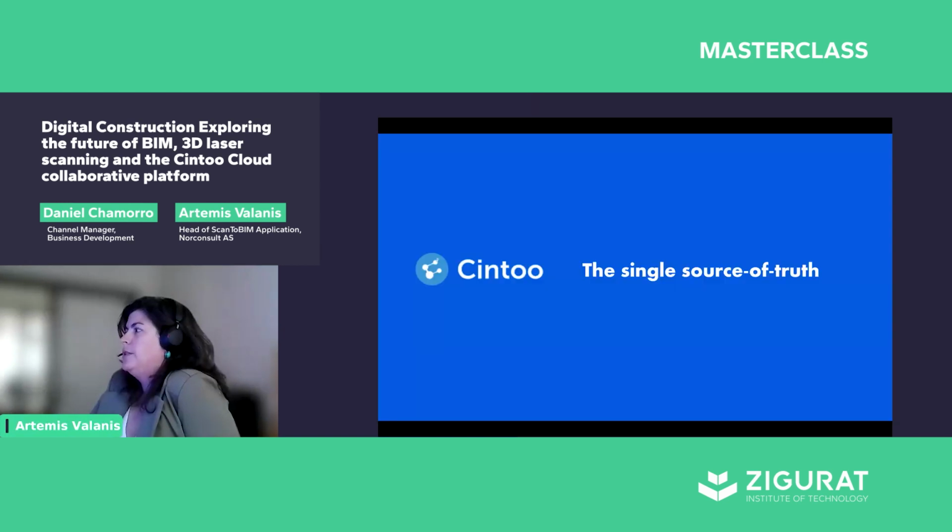For us, Cintoo is the single source of truth on our projects. Everybody's able to log in and see everything that they need for their work. And it is a solution that has a cost, but we see that the savings that we make from avoiding frequent site visits and by easily handling small issues, it's a very good investment for single projects and for clients who choose this.